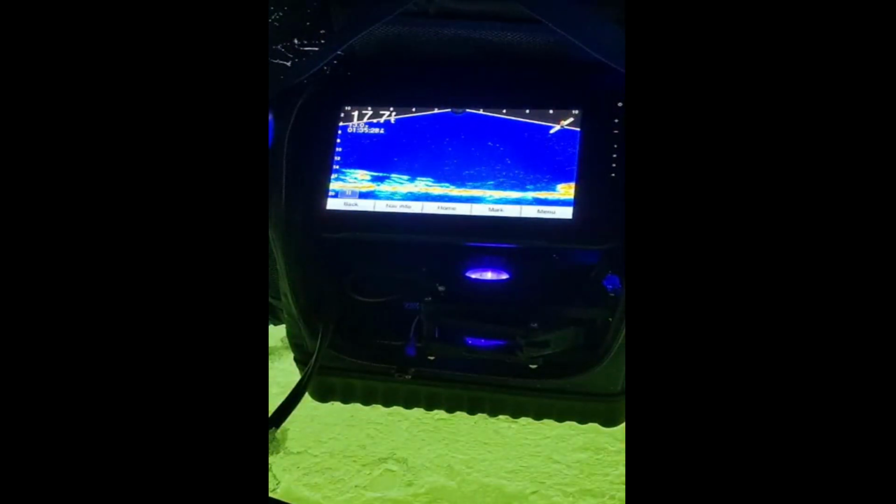Guys down south are probably laughing at us there. Oh yeah, he almost came up the other hole. Did he? The transducer hole, yep. Coolest part, you see him swim back down? Look at that. Right back down there. That's the same fish you just caught. Yeah, those 16, 17-inch crappies are a little hard to catch around here.